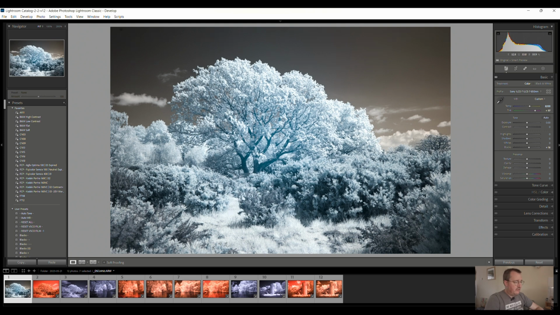So the next thing to do is the channel swap. I still haven't worked out how to do this in Lightroom. I'm not even sure if it is possible. I thought I read somewhere you could do it by messing around with the tone curves. But I will stick to doing it the way I know, so we need to put this into Photoshop.